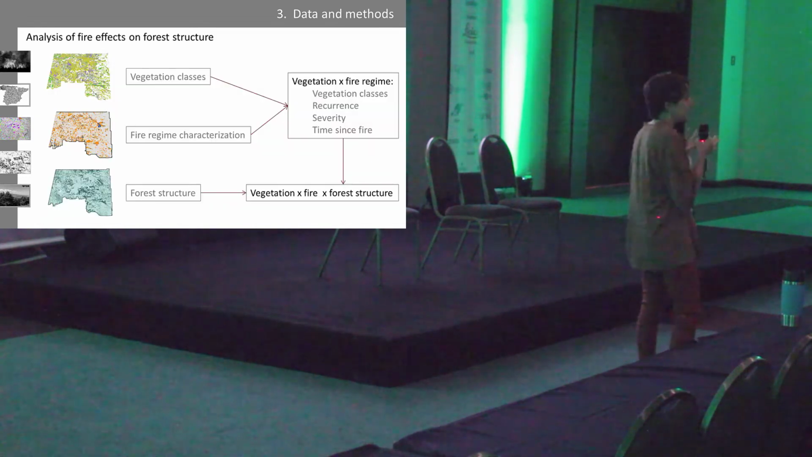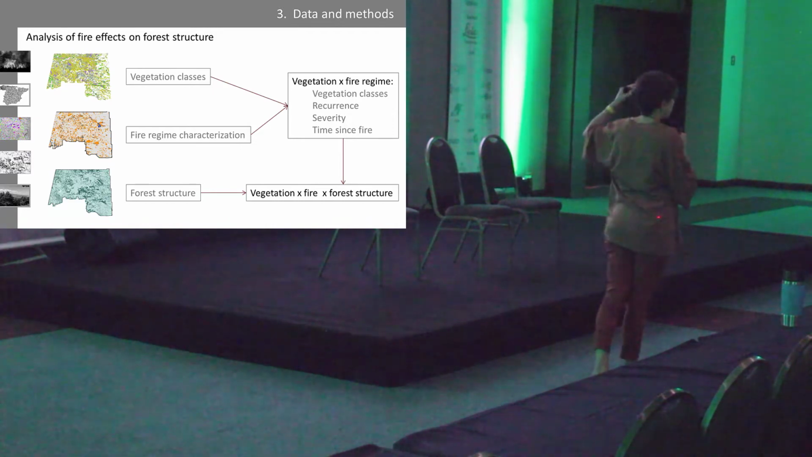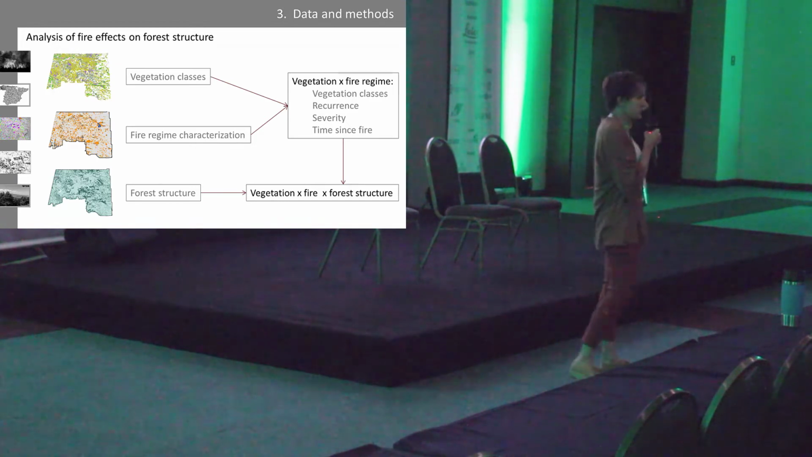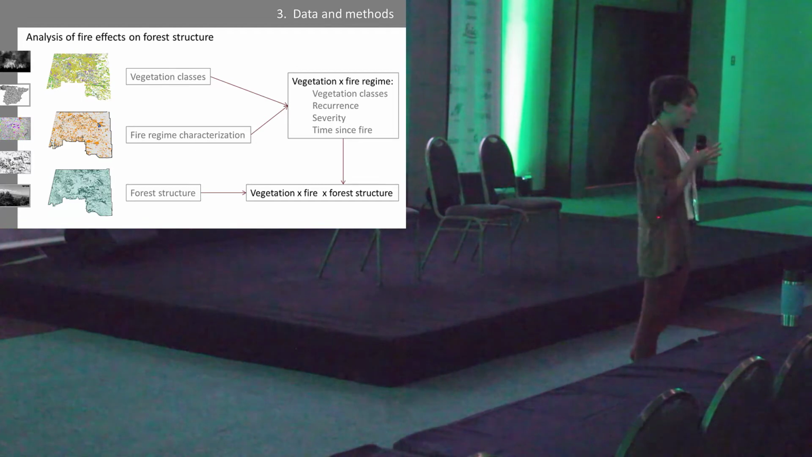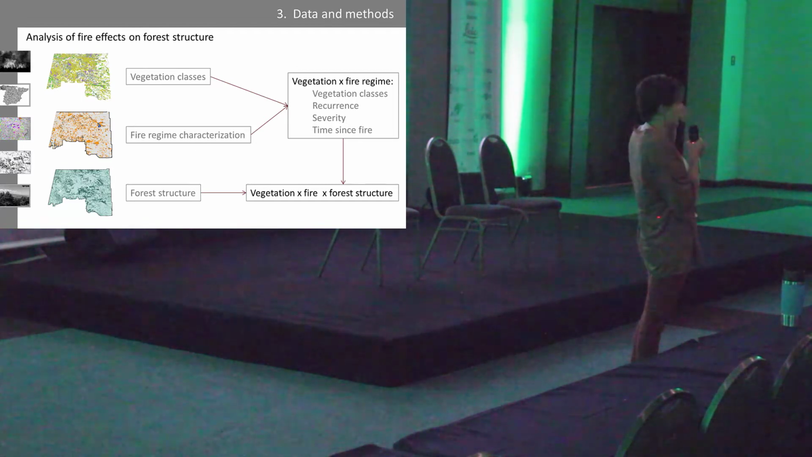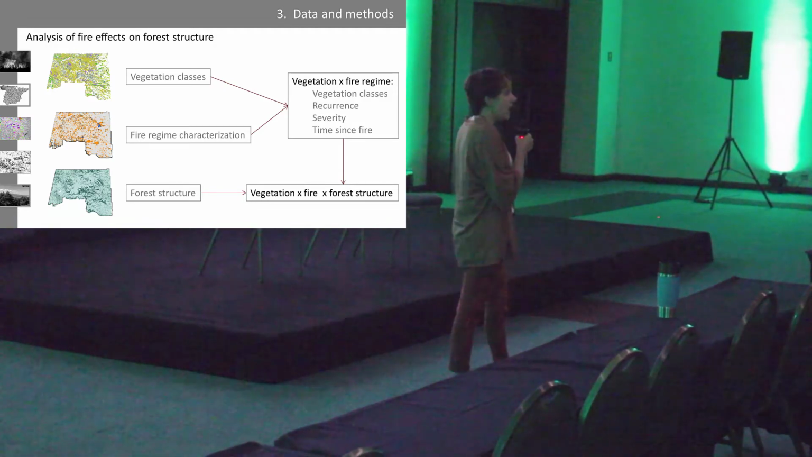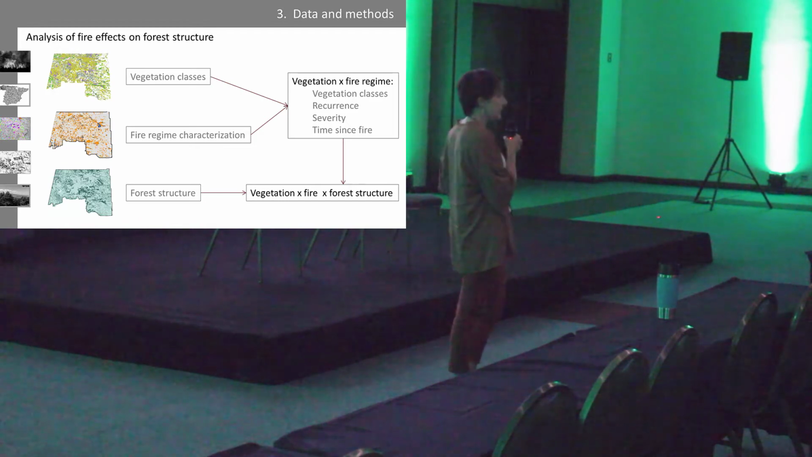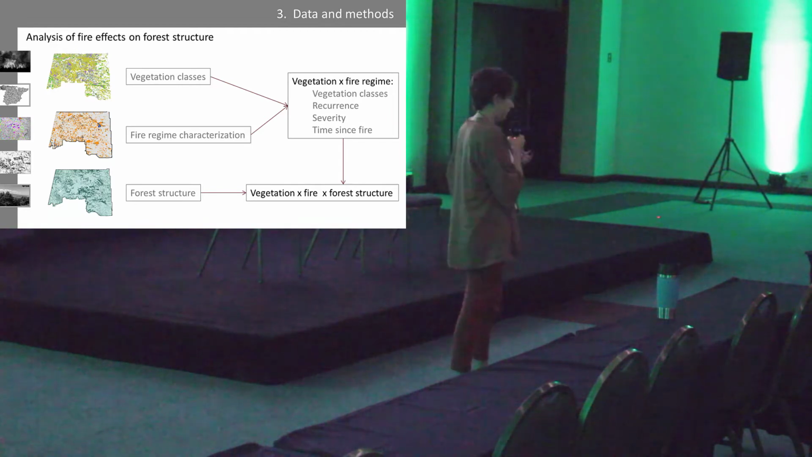Finally, we've got these 3 databases. So we cross these vegetation classes with a fire regime characterization. For instance, if we have this Scots pine forest, we will divide it into Scots pine forests affected by no fires, 1 or 2 fires. And we've got the variables of the severity, time since fire, and the LiDAR variables, the structure variables.